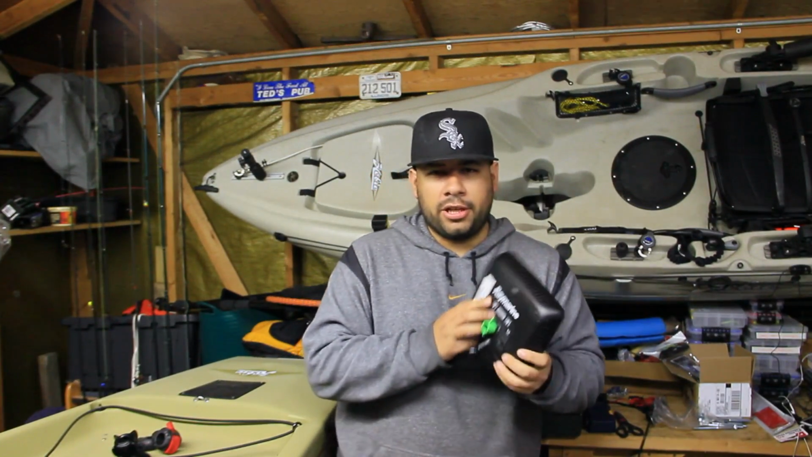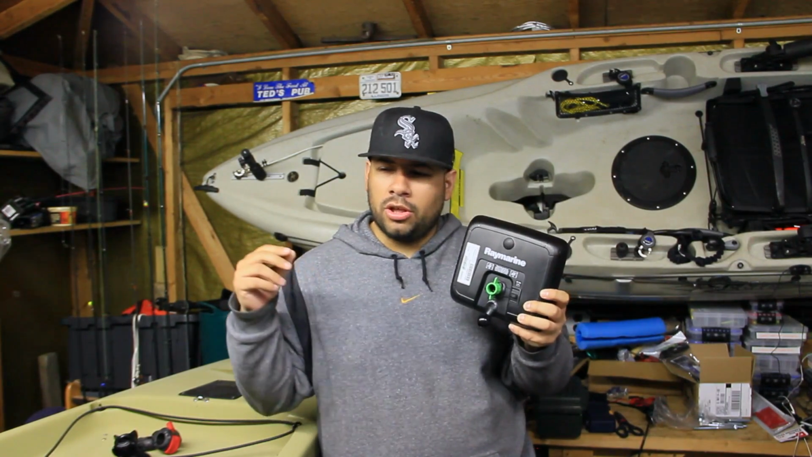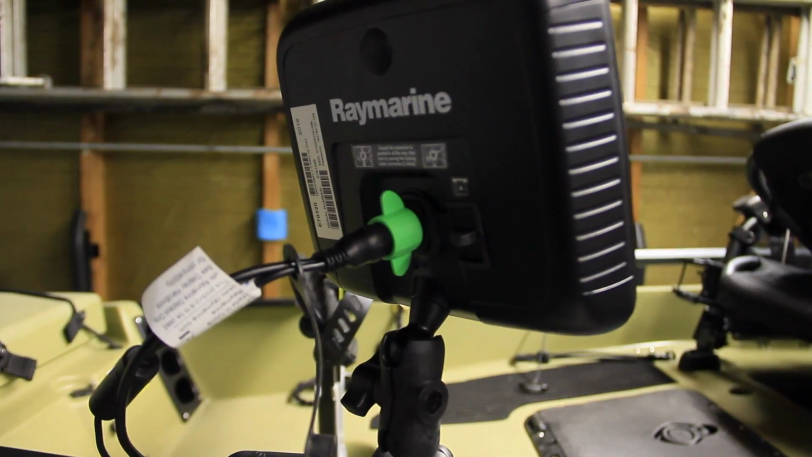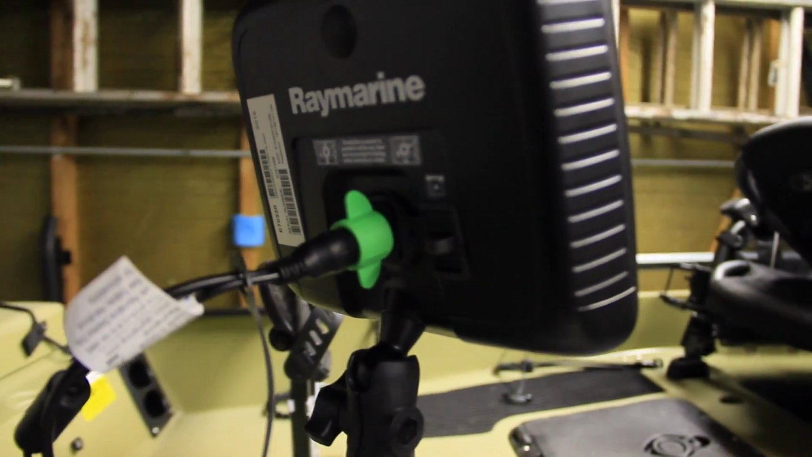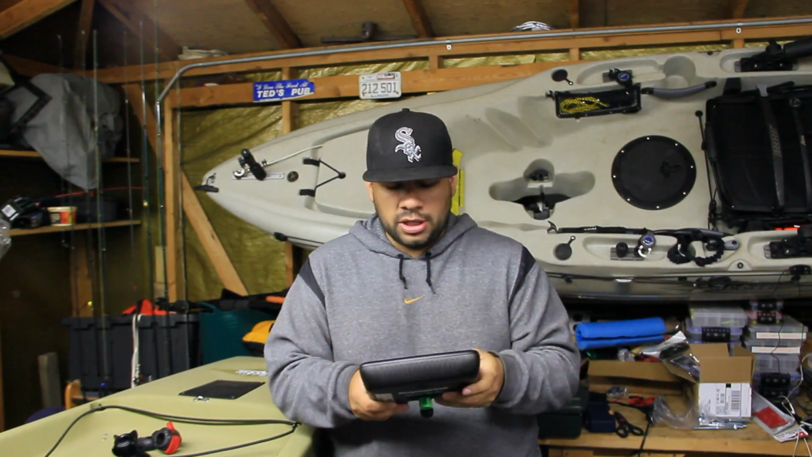Another thing about this fish finder is that there's just one cord that goes back into here. Raymarine combined the power and the transducer cord into one, and that makes it easier when you're routing the cable through your kayak and hooking it back up. You just put one cord in there, click it down to secure it in place, and it's not going anywhere. Other brands, you have two cords, one for the power, one for the transducer. Again, simplicity is one thing that, if anything, you should take away from the Dragonfly 7 by Raymarine. It's just simple in a lot of different aspects, and that's a great selling point.